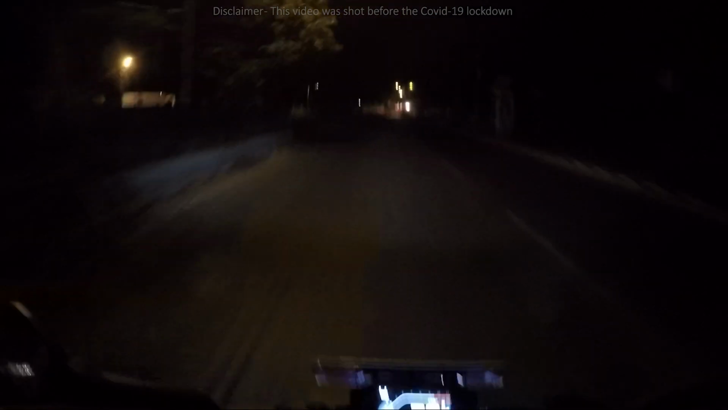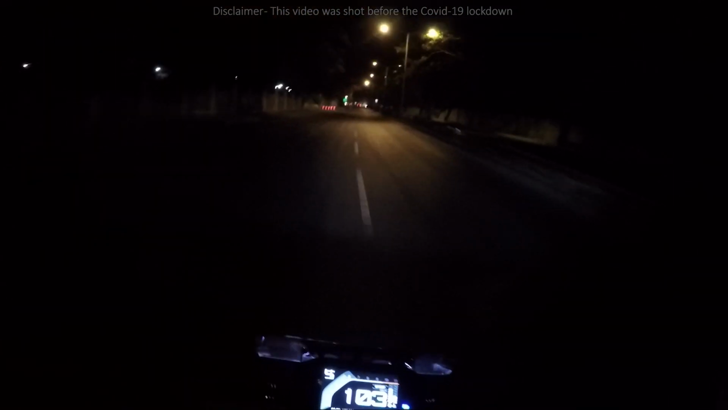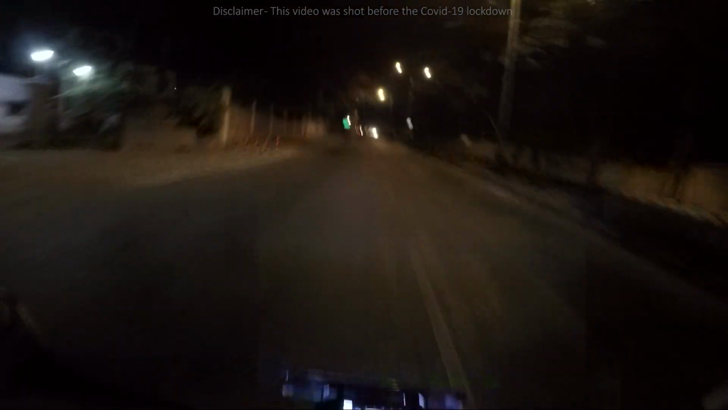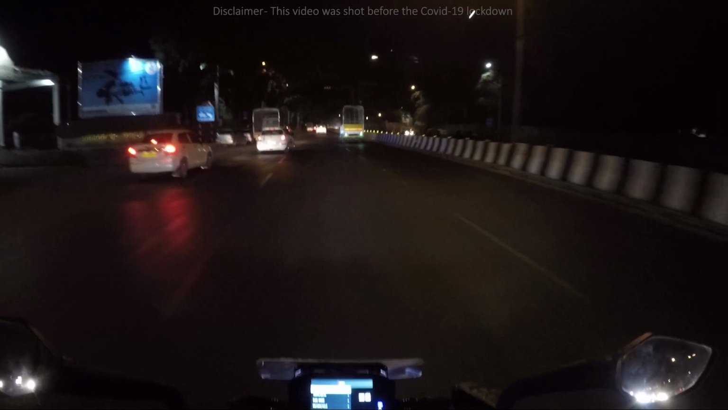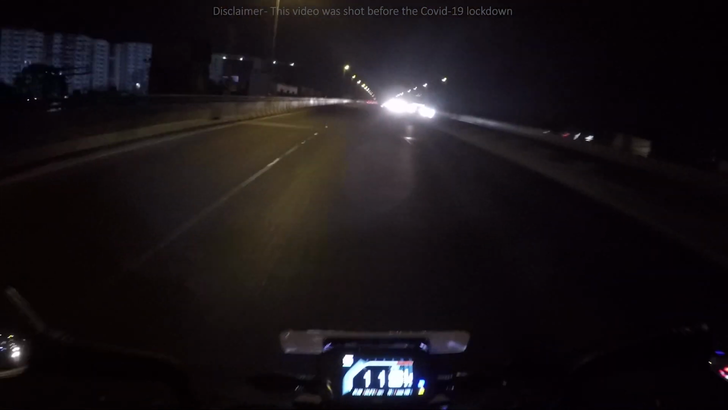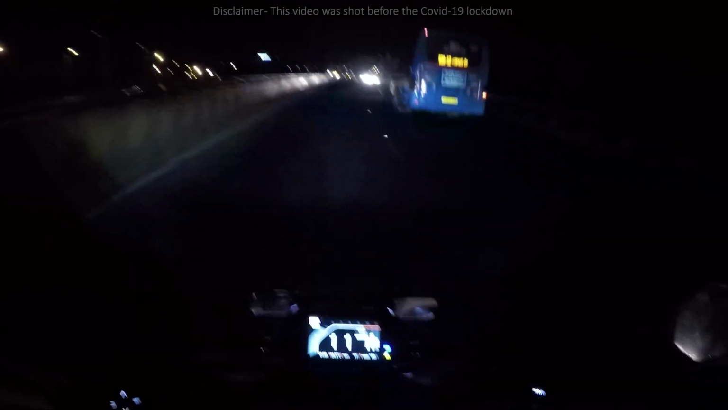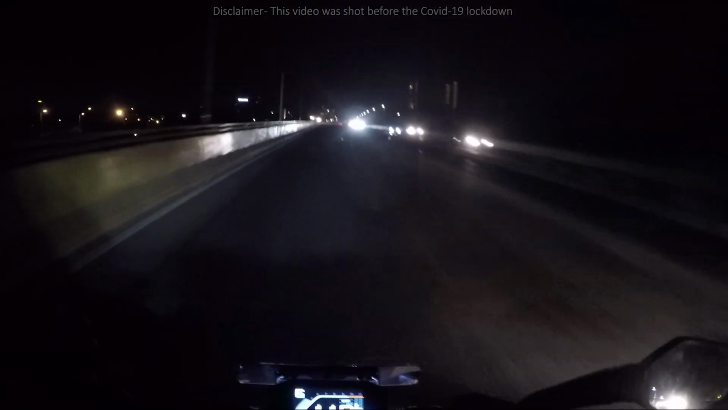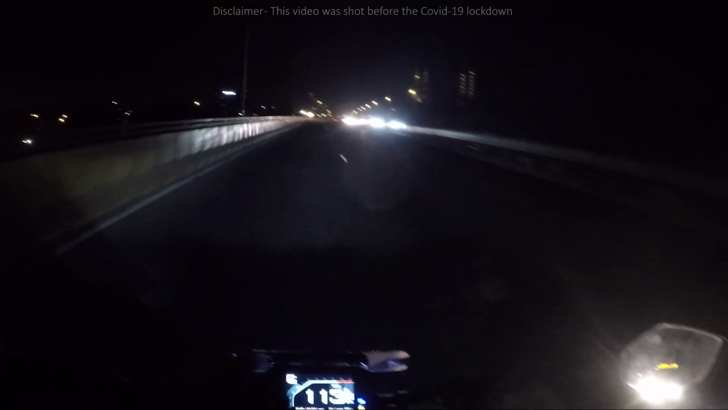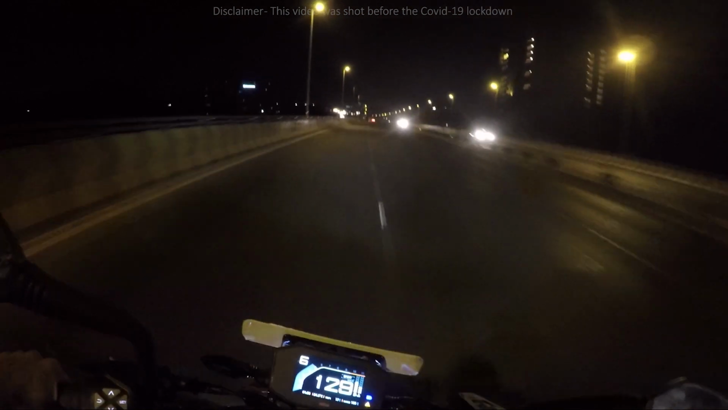I mean, every city looks the same way. There's not much difference, but talking about Bangalore, let me change this to sports mode. I'm not sure whether the audio is clear. I'm going through a lot of wind blast. If you want to overtake or something, you don't need to downshift the gears. You just accelerate. It flies. See.